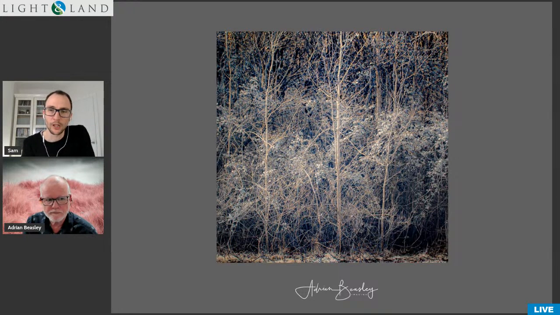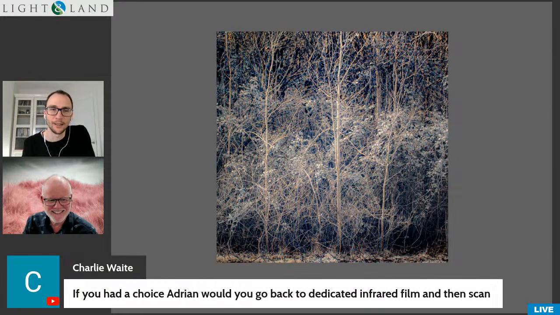And there's a couple of others here we mentioned on the color. Oh, Charlie's on. Charlie's asked a question, Adrian. Okay, now here we go. If you had a choice, would you actually go back to dedicated infrared film and then scan? No, and I'll tell you why. Hairs, dust, all the other crap that comes with scanning film. I was never a fan of scanning film. Digital totally fixes that.